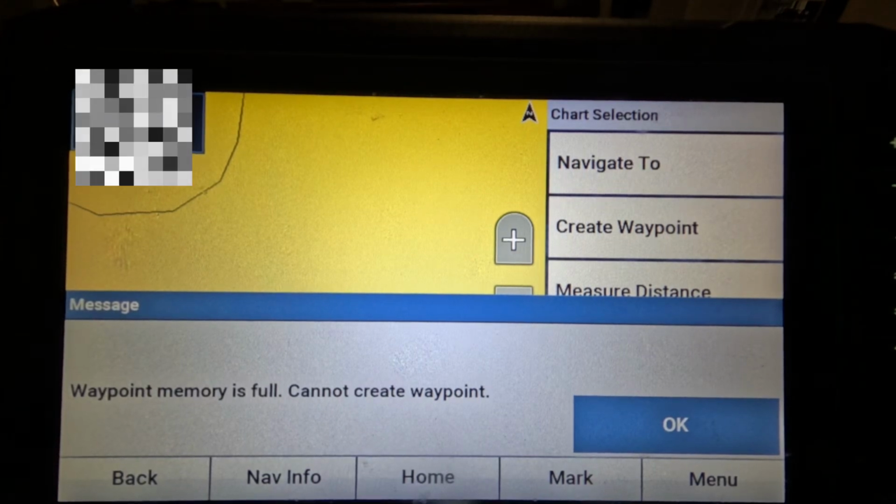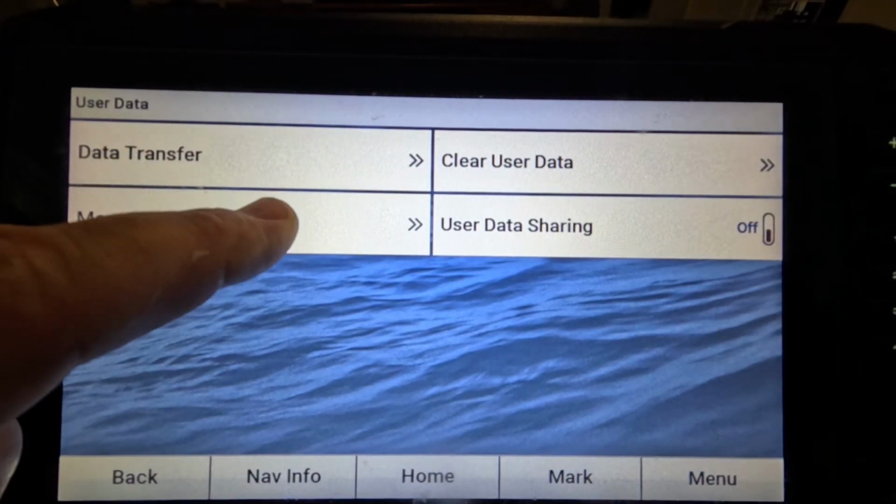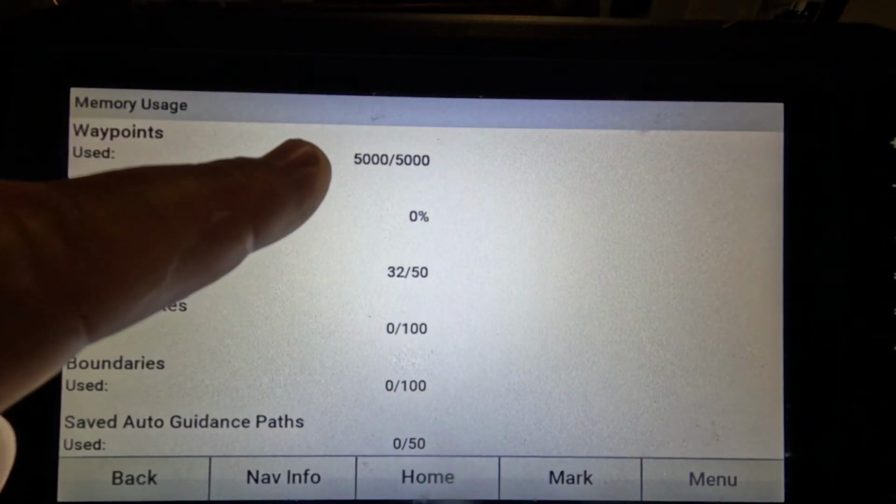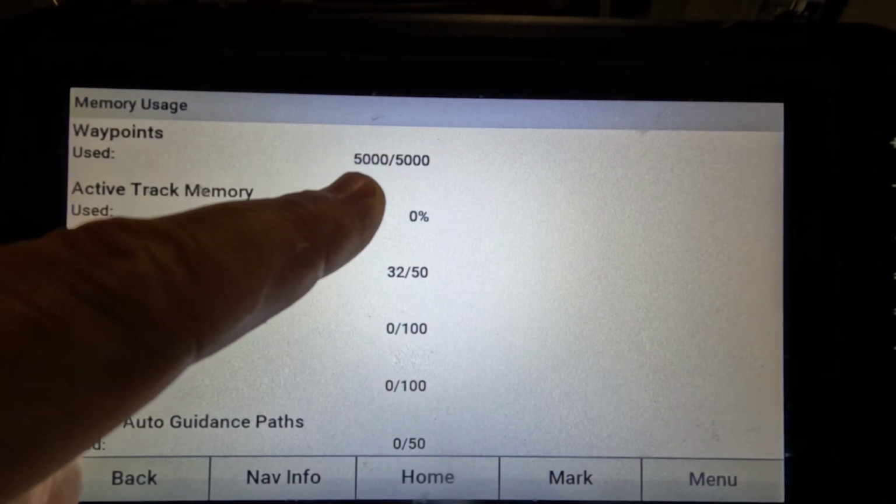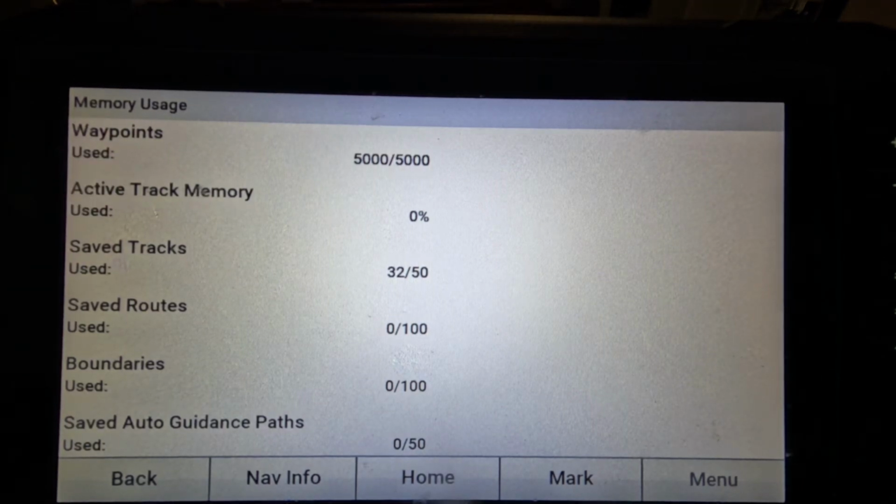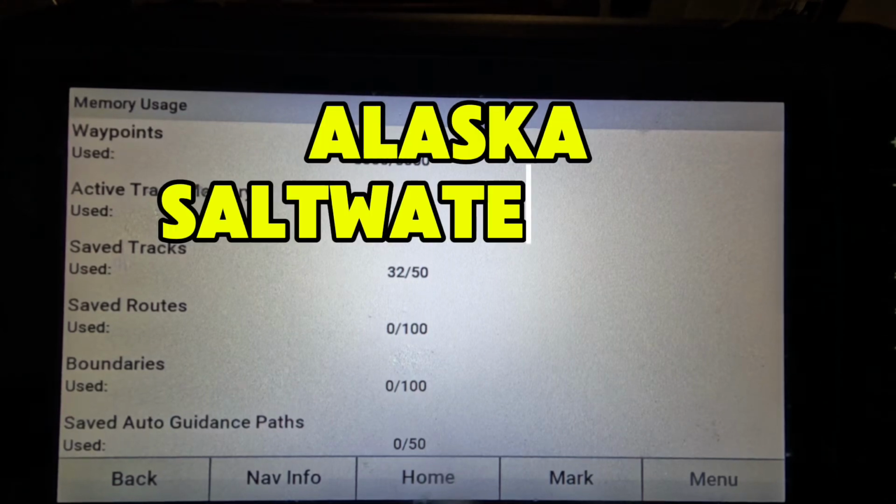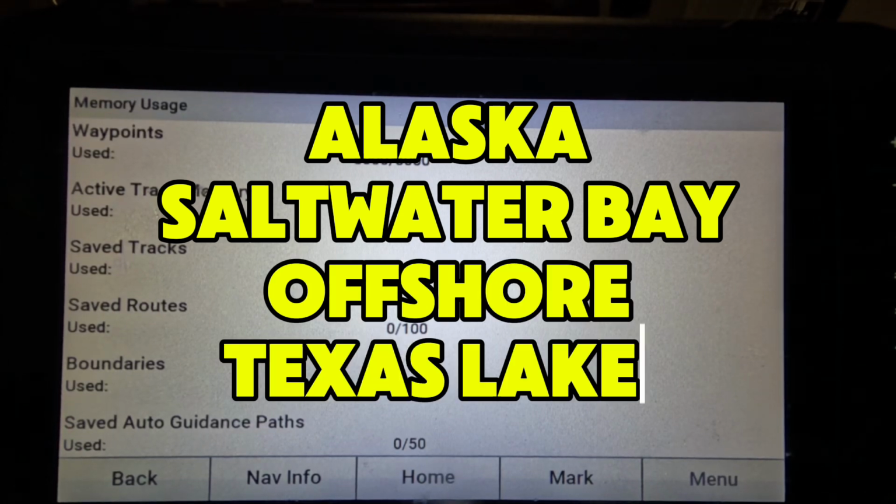So I went back into nav info and manage data and to memory usage, and you can see that I have 5,000 of the 5,000 waypoints used. So I have maxed out the number of waypoints that I can have on this unit. Now again, I've got all of my Alaska waypoints, my saltwater bay waypoints, my offshore waypoints, and all of my lakes across Texas.